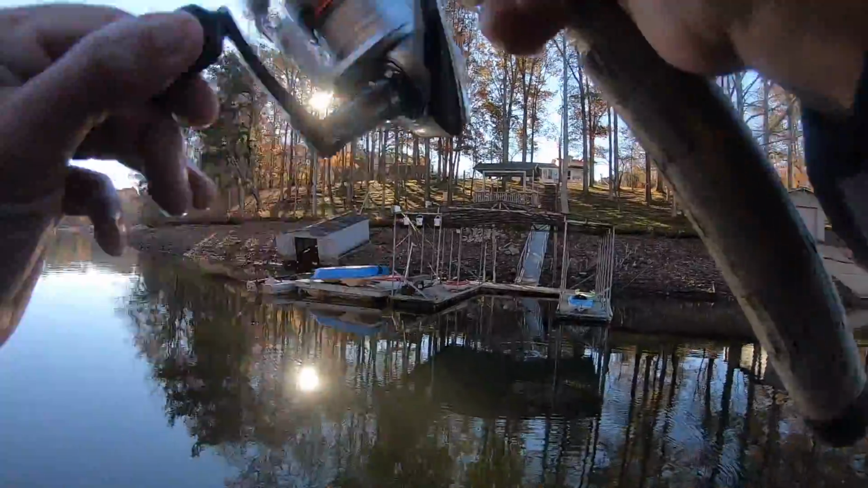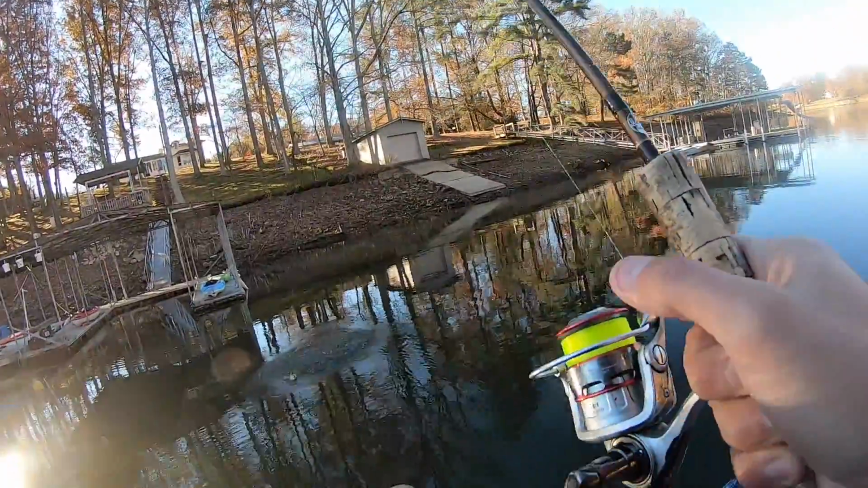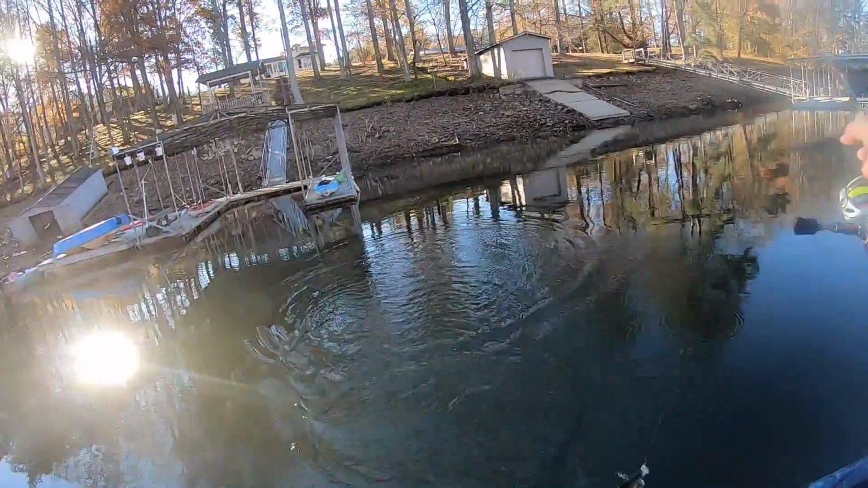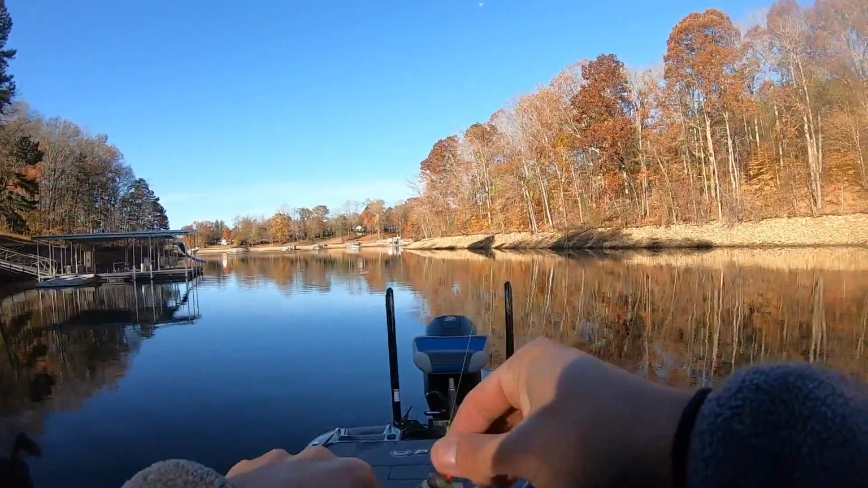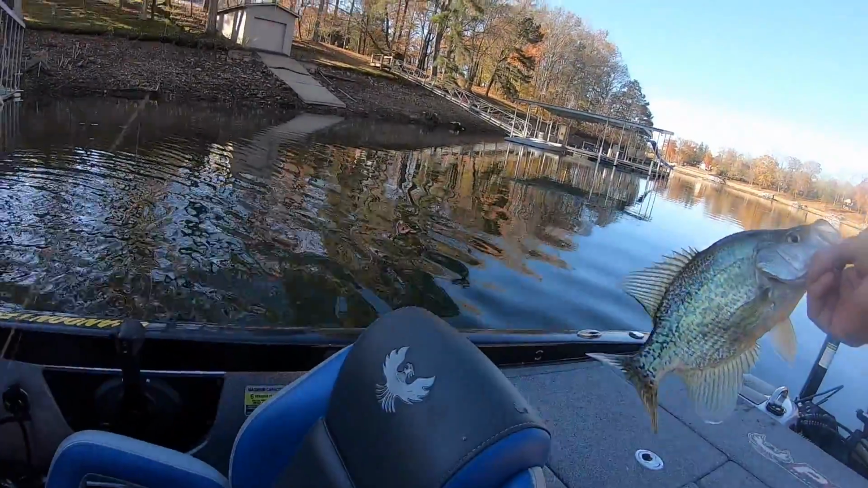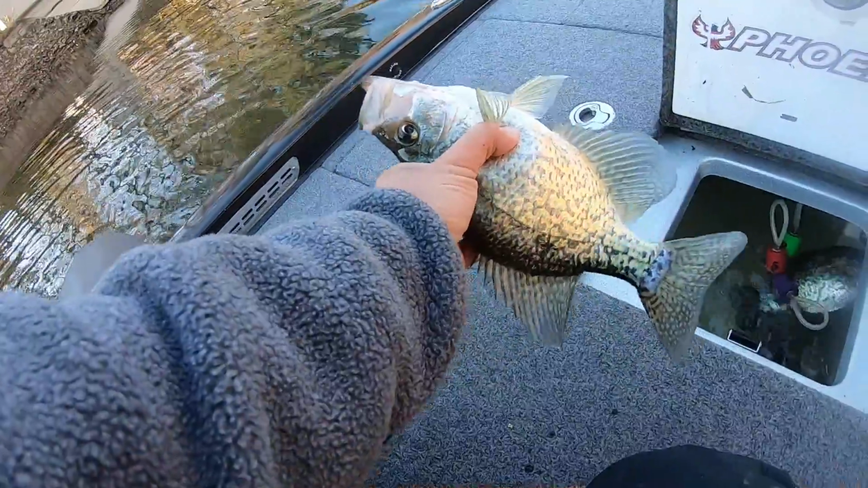There he is. Another nice one. All about the same size this morning. No giants yet, but good eating size for sure.